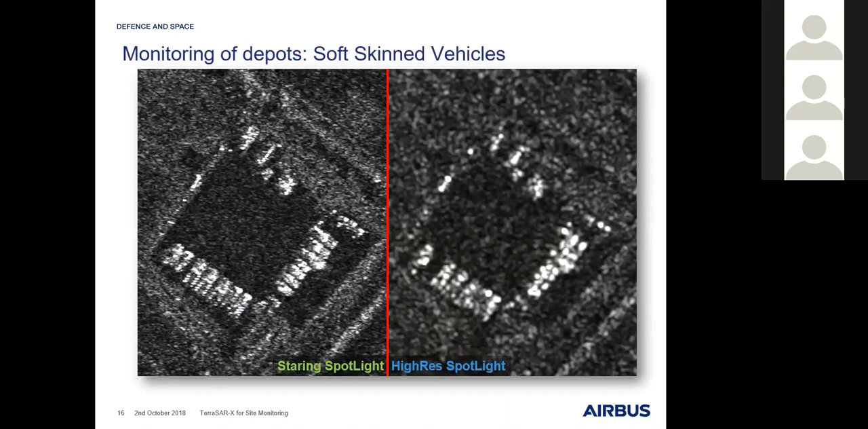And what that means, we can see in this nice comparison. On the right-hand side, we see a SAR image that has been acquired with 1 meter resolution. On the left-hand side, we use the same geometry and nearly the same situation on the ground, and this image has been acquired with 25 centimeters.